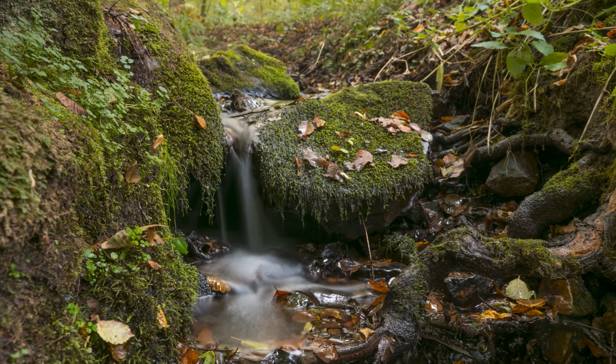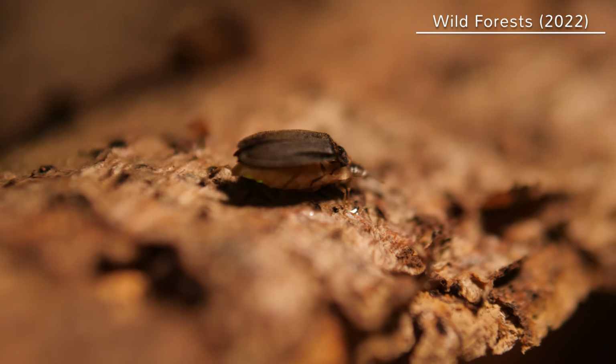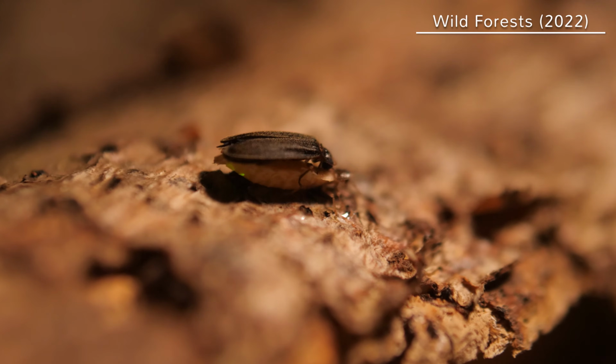In just a very few moments, I minimized my shutter speed drastically. I used it, for example, when I filmed this mating of fireflies to capture their behavior at night, to absolutely minimize my use of artificial light.